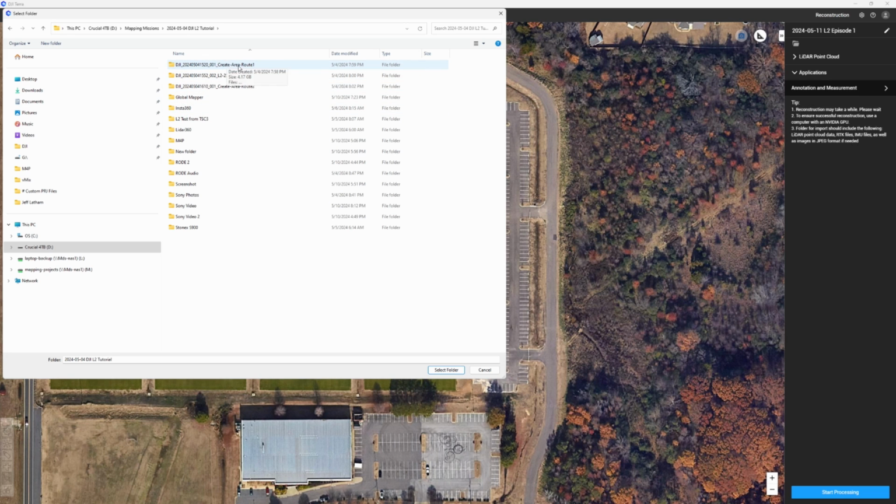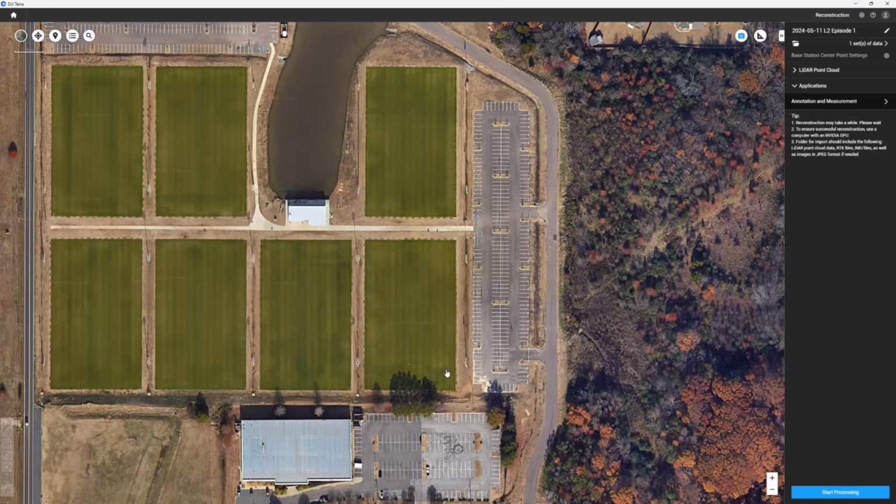But the first folder, so I did a couple different flights. But this one right here, the first one was flown at 200 feet AGL. And I think I had a speed of 10 miles per hour was the flight speed. So I'm going to select this folder, hit select.